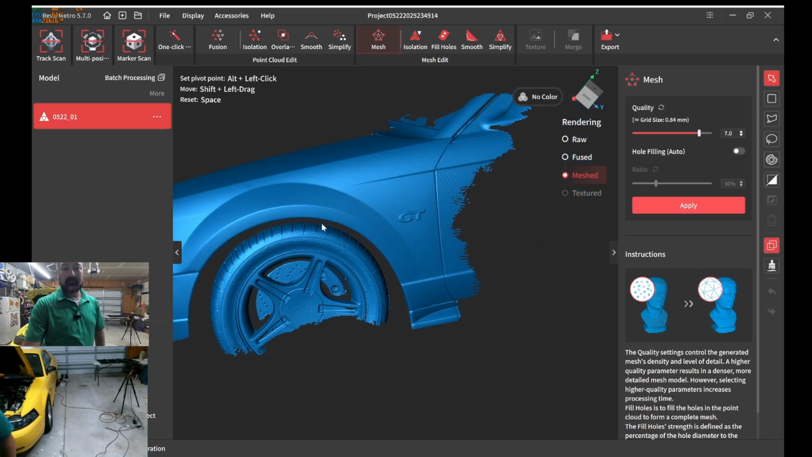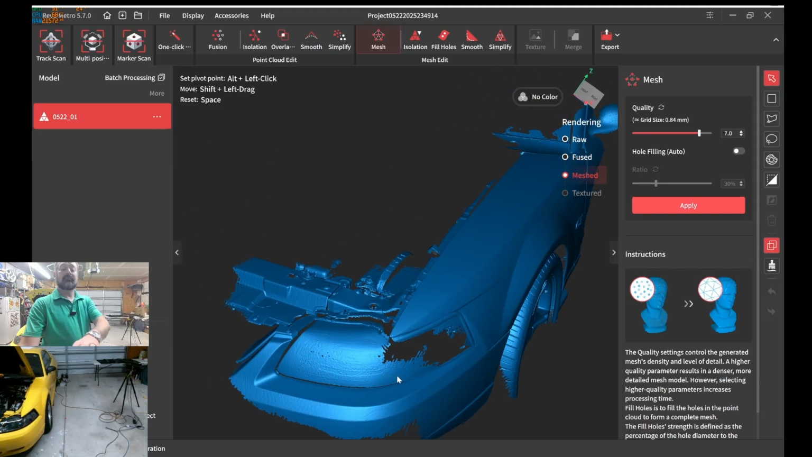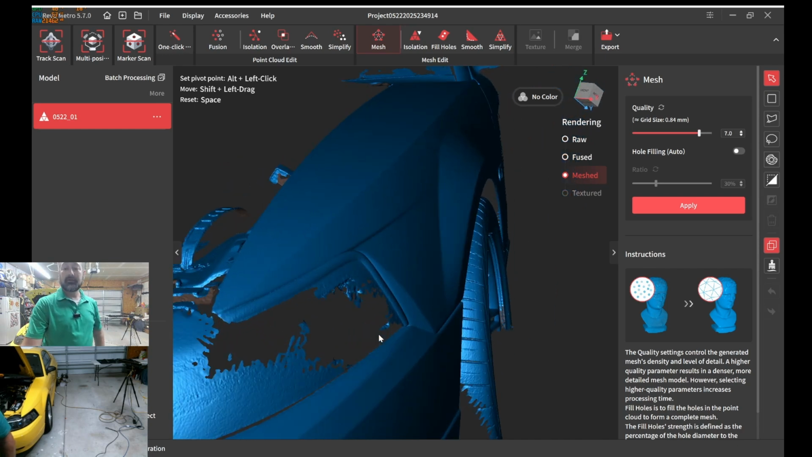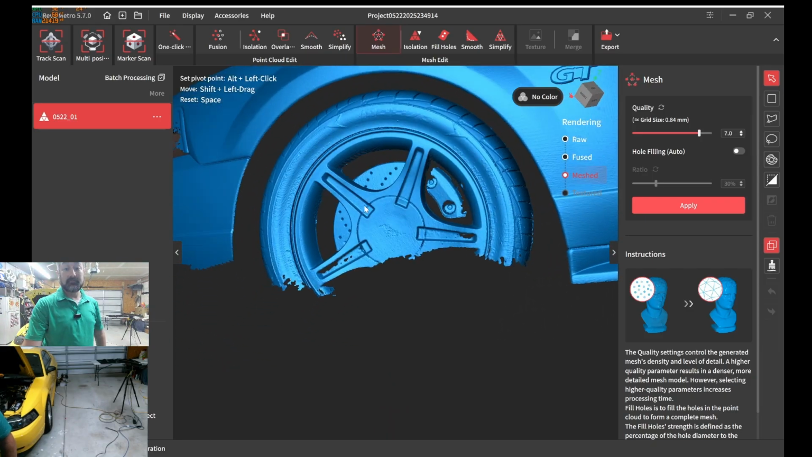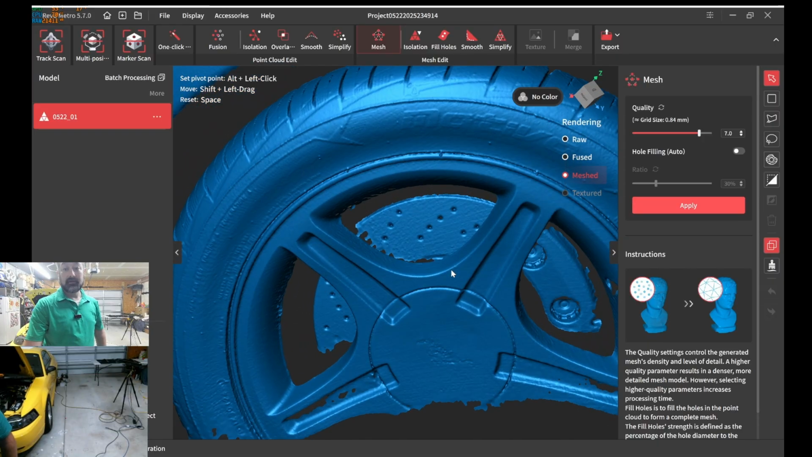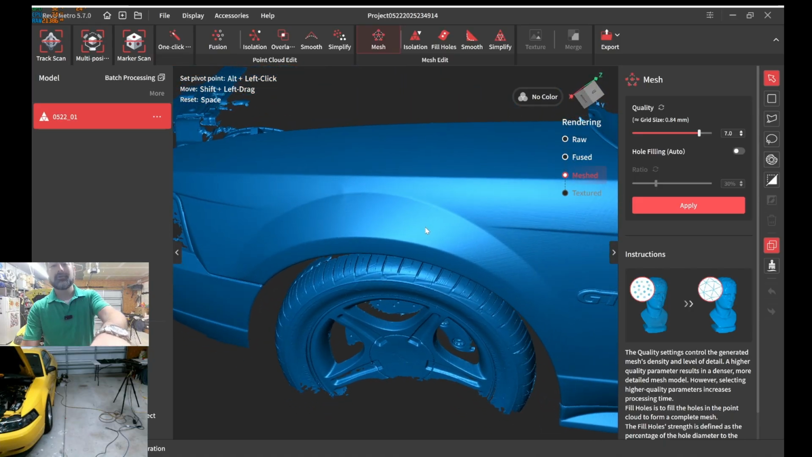Oh yeah. So guys, I was not scanning the front bumper, but that looks pretty good. And again, for somebody that wasn't trying to scan the wheel, that's pretty good. Remember, the fender was the target. Everything else is bonus.